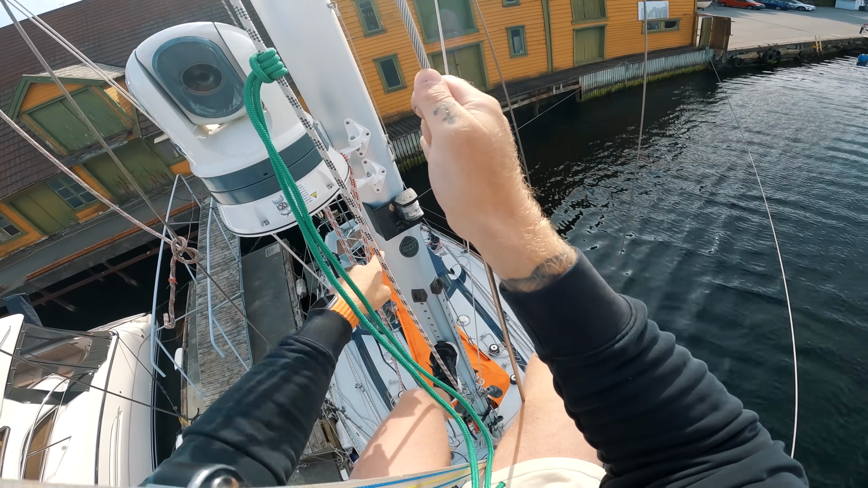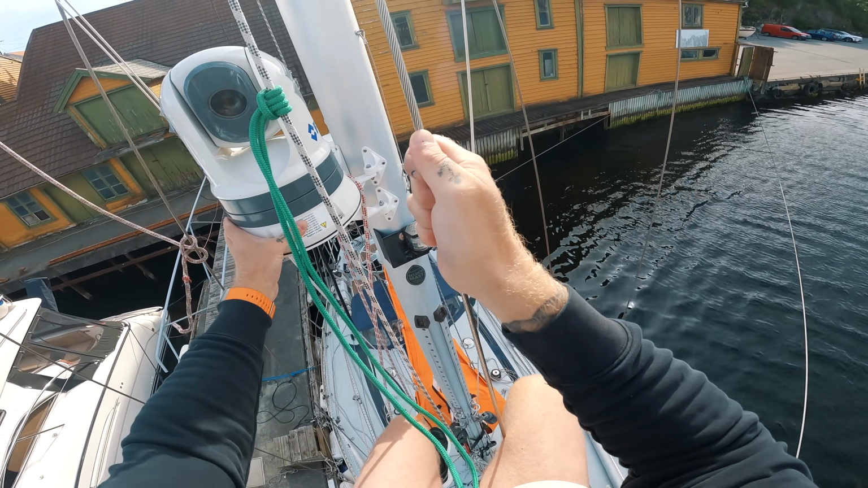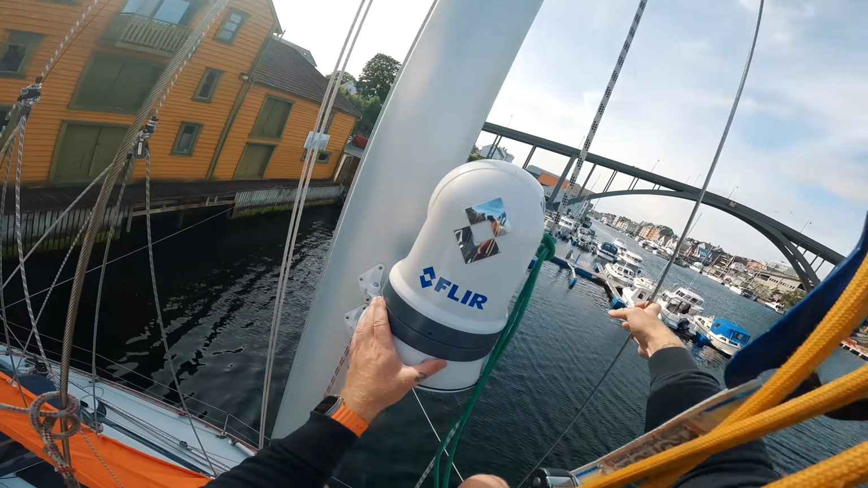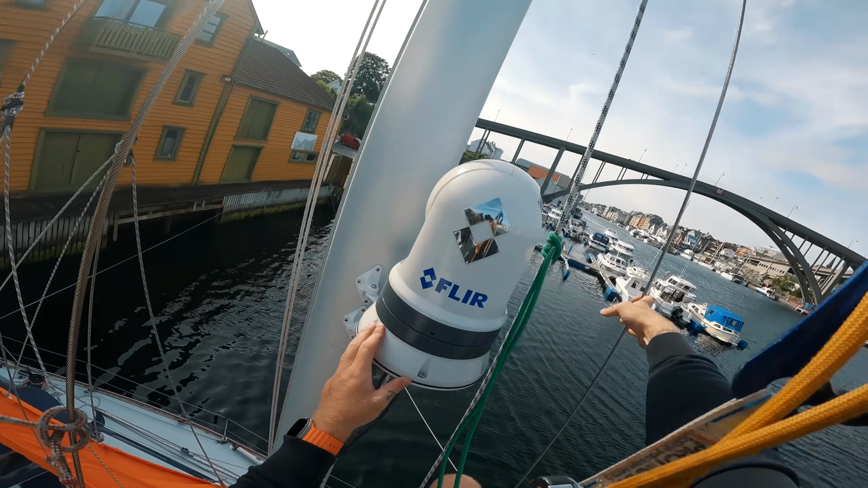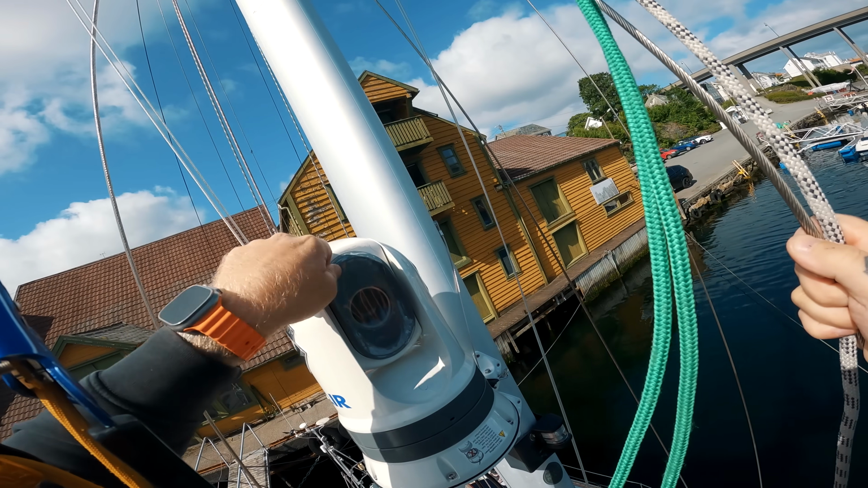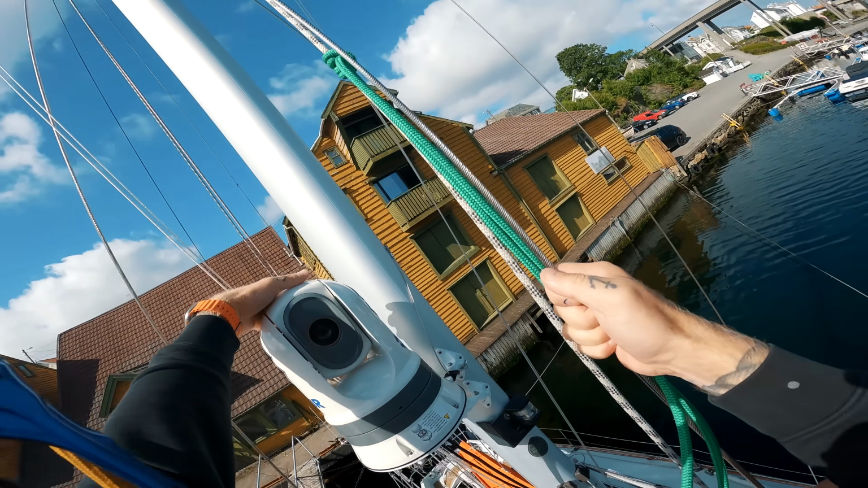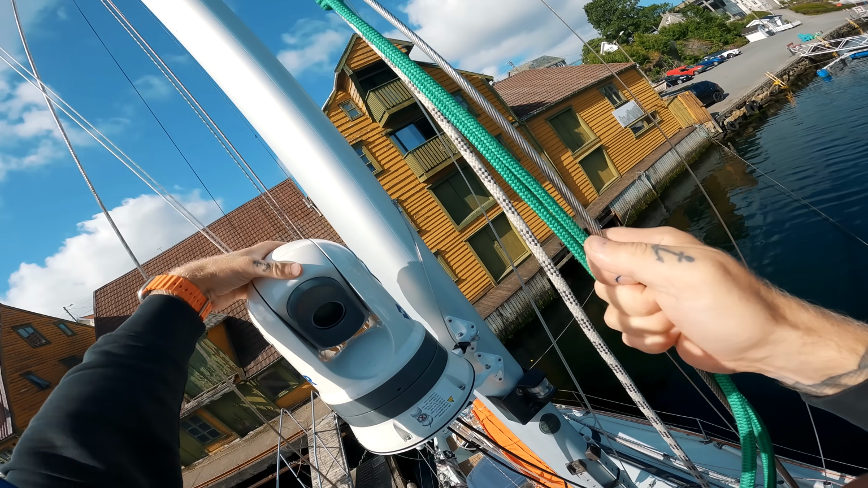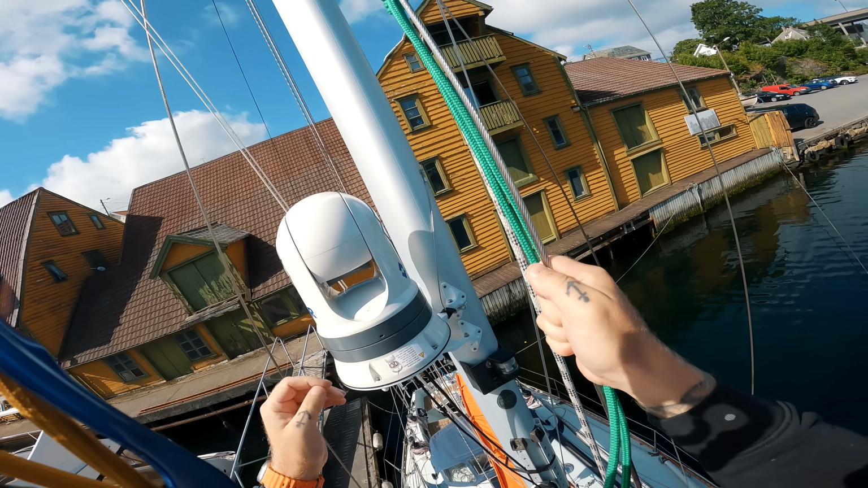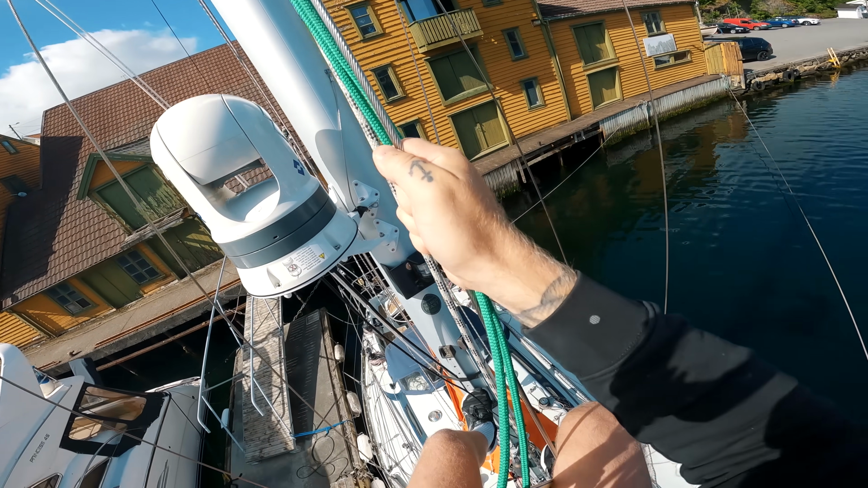This is the unsupported part of the mast, so there could be some vibrations to it, but it's just to test it out, I guess. Yeah, cool, nice moment. Let's point the camera downwards. That's the pause position. It's protected from the sea spray and rainwater.